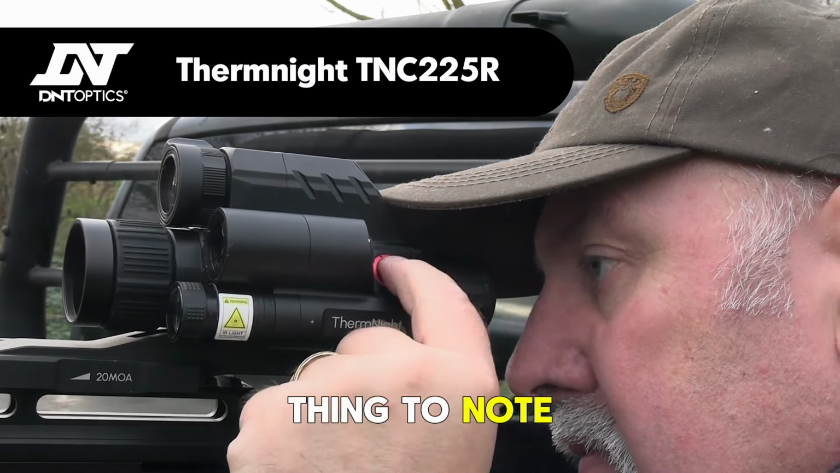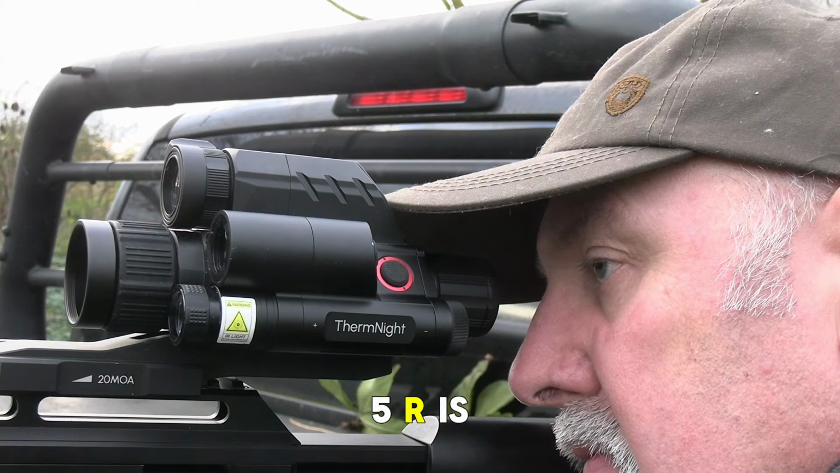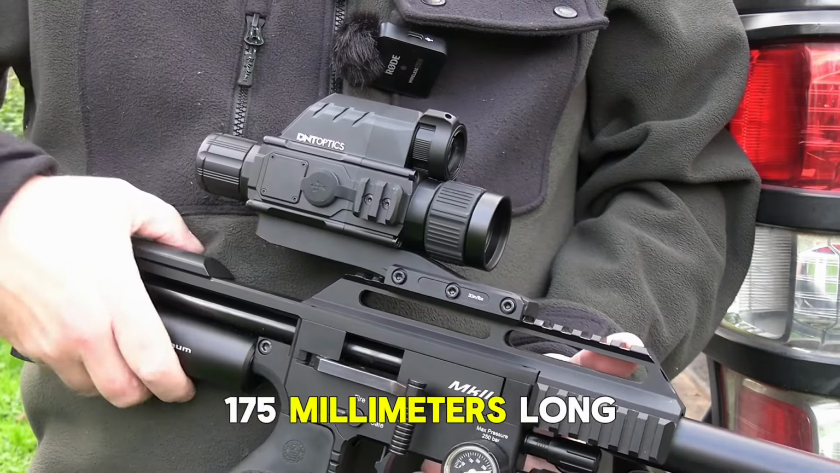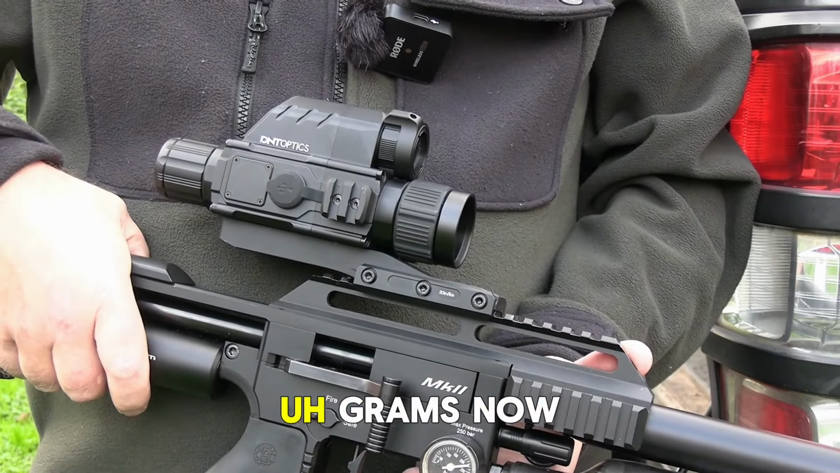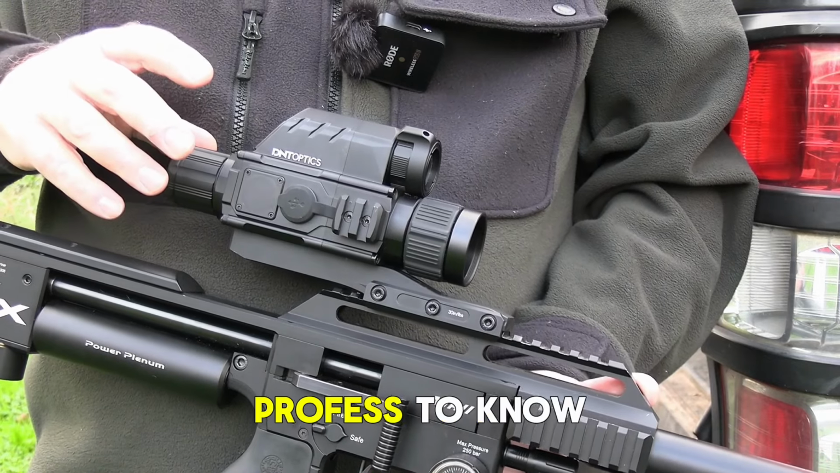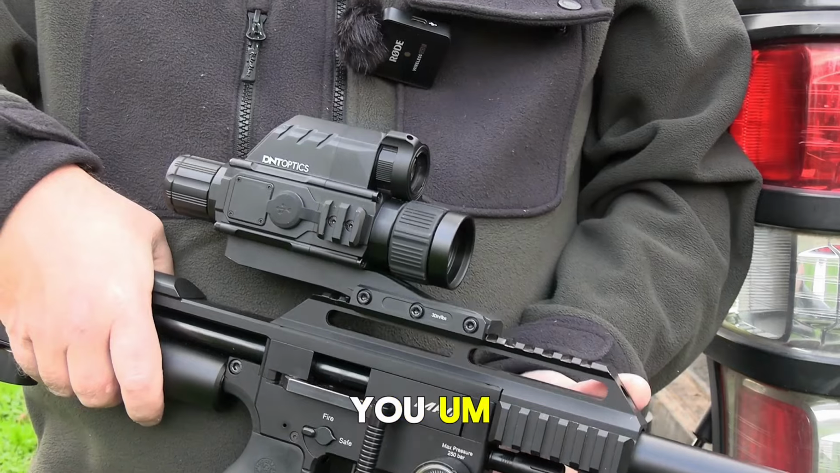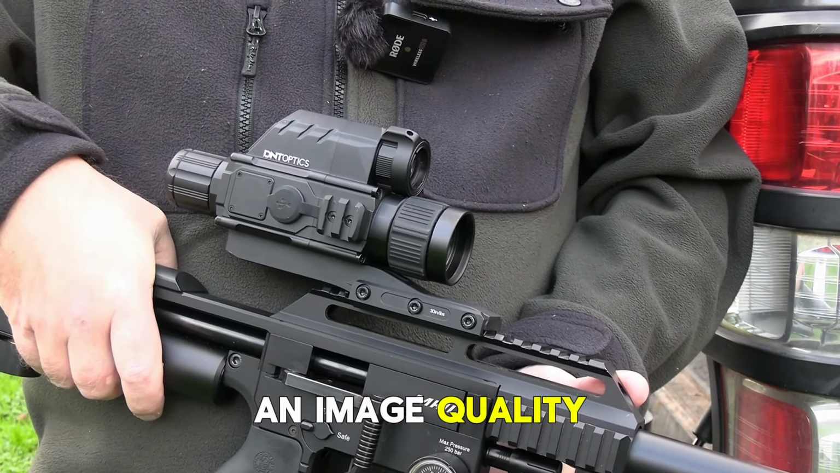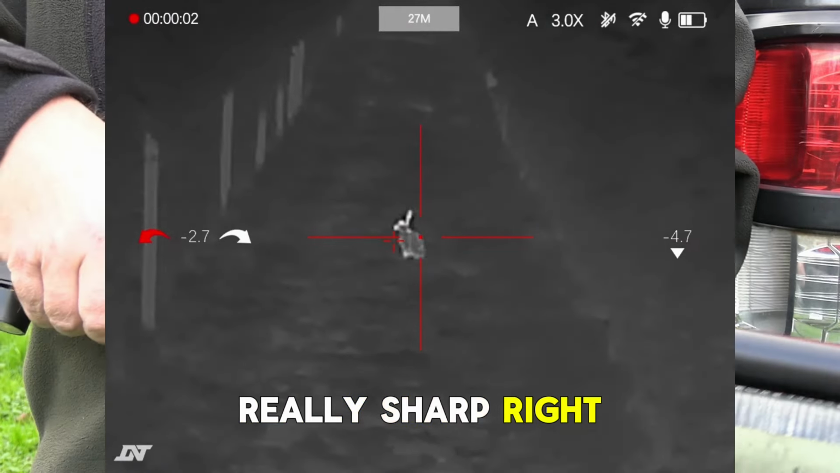Now, the first thing to note about this DNT ThermNight TNC225R is just how compact it is. It only measures 175mm long and weighs 645 grams. Now, I'm going to talk about a lot of numbers in this next bit, and I won't profess to know exactly what they all mean, but I'm sure they'll mean something to some of you. But what it all equates to is an image quality, regardless of what mode you're in, which is really, really sharp.